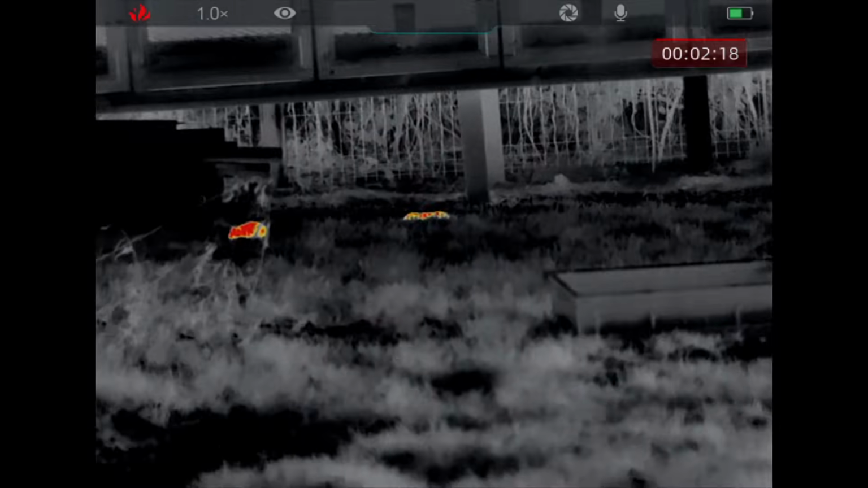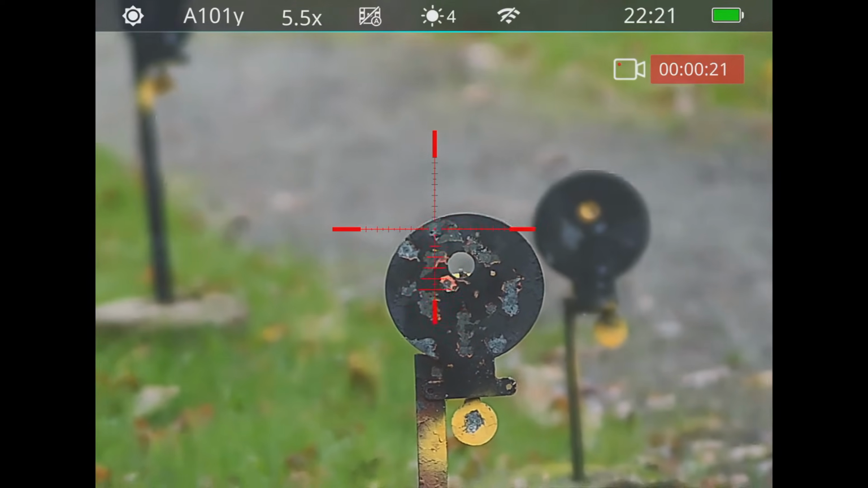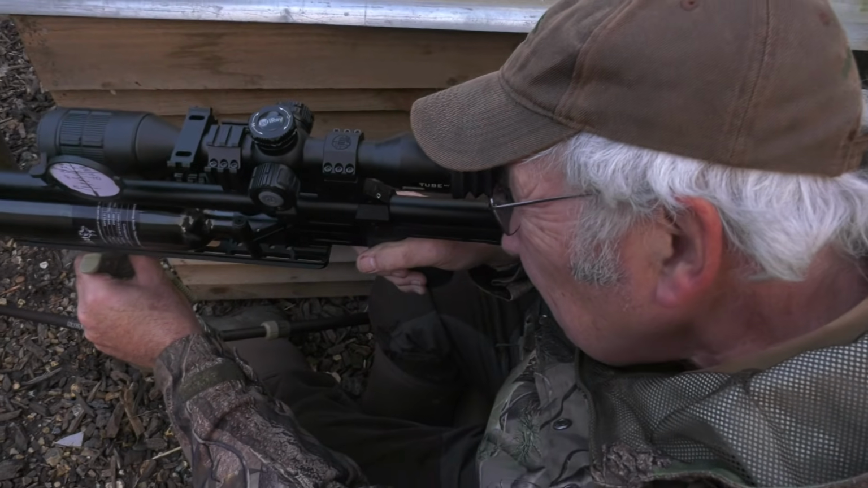That shot across. It has been an exciting evening with great results. Solid preparation and good kit has delivered.